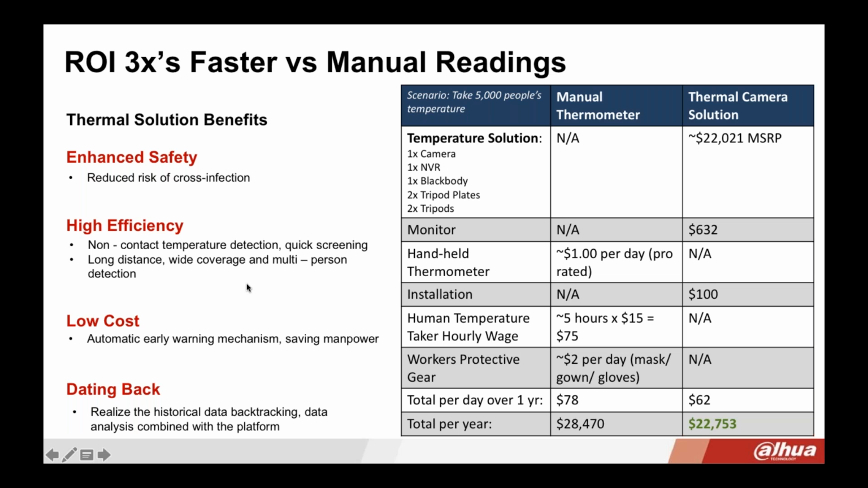Now, in comparison, using our thermal camera solution, as I mentioned, the MSRP is going to be around $22,000. If you add on the monitor, let's say you need that, $600 and some, and your installation maybe around $100, it averages out to about $62 a day and $22,753 per year. So you can see the savings by deploying a thermal camera solution in comparison to taking manual temperature readings.